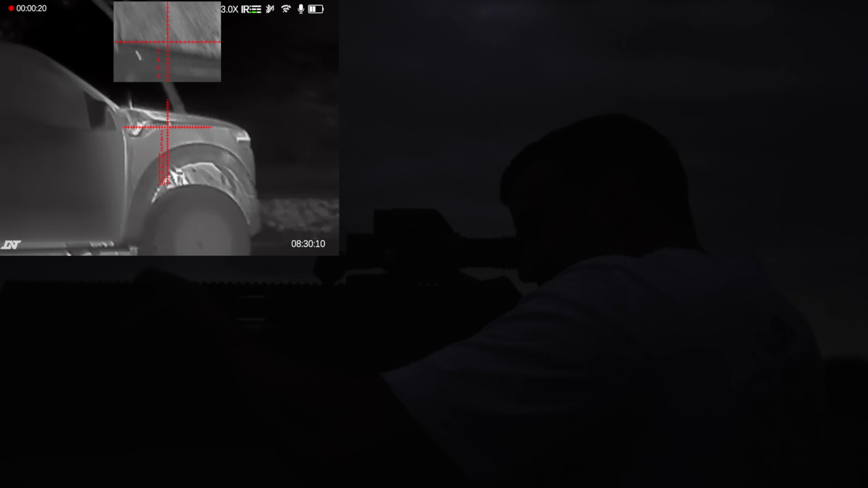Under thermal, I'll show you guys some of the temperature differences. Obviously the exhaust system and the axle transmission, pretty warm because we just drove it just a little bit. And then there's the engine bay, all the heat there. Yeah, really good contrast in temperature, man. I just did not expect that. Man, all right, well, there you guys go.